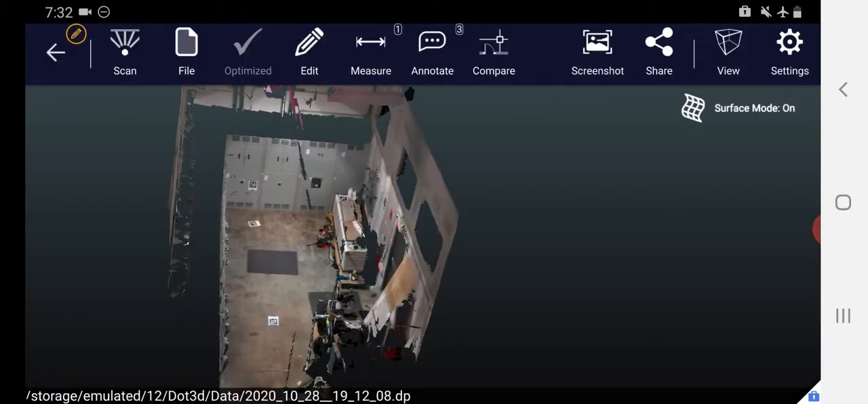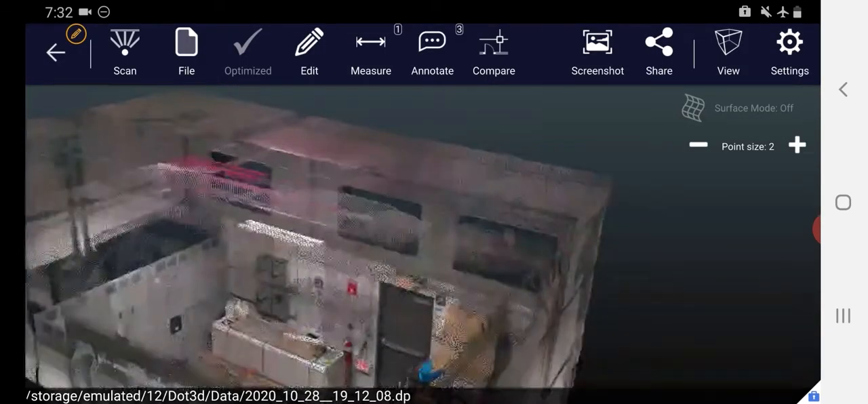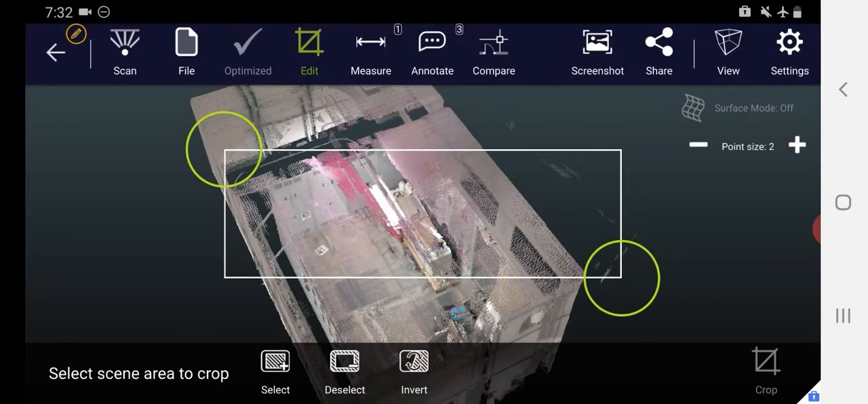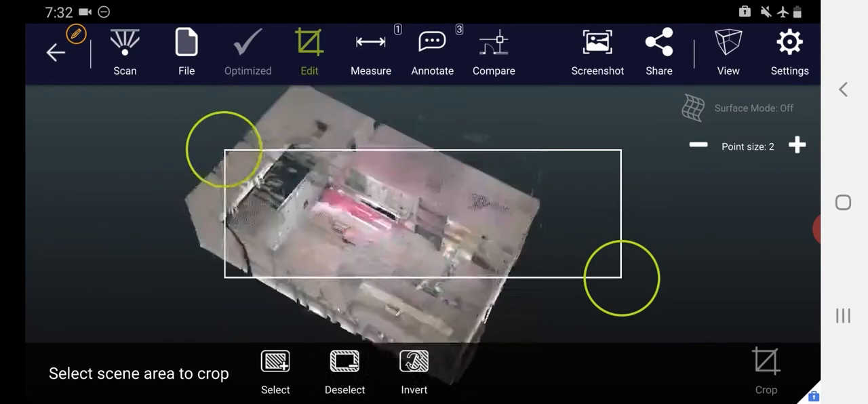Now that can be helpful, but also sometimes it's easier just to use the standard traditional cropping tool to isolate just the data that you care about. This is a great best practice, whether it's a standalone scan that you're cleaning up, or if you're going to be registering it to another data set, you don't want all of those stray points to be taken into account during the registration.